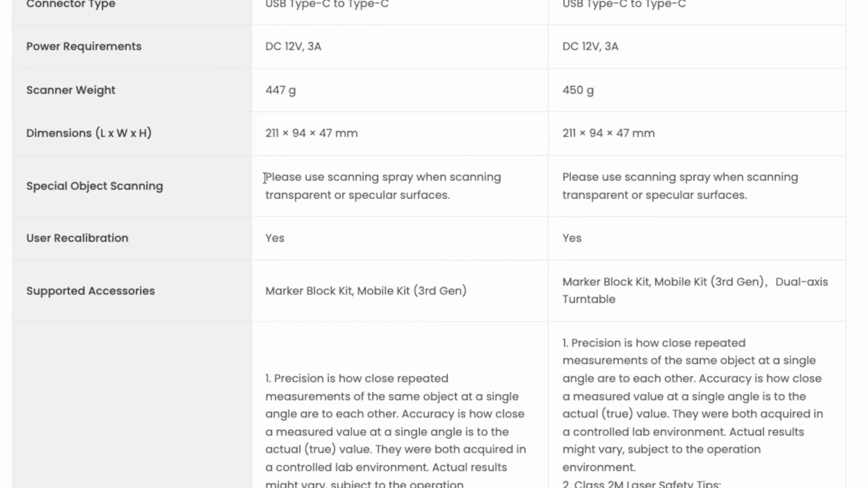Even though they have the metallic mode, if you go on the product page, it does state that they recommend using scanning spray basically when it's possible.